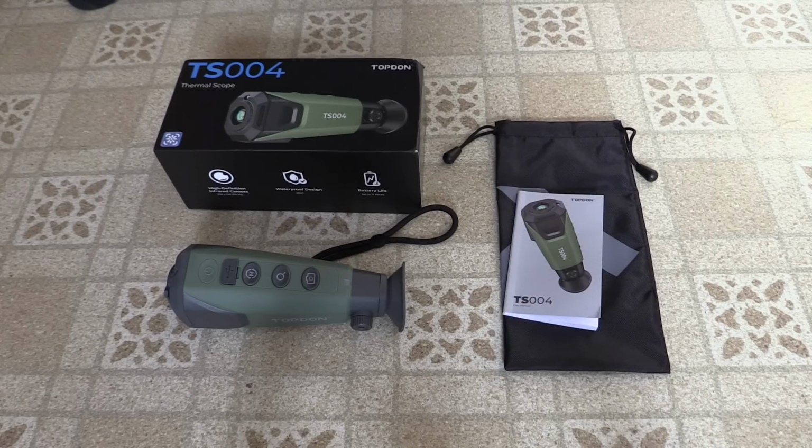The long-range feature is great. In addition to spotting wildlife, this would be great for search and rescue. This would be great for use on a boat or another vehicle. I didn't really test out the IP67 waterproofing, but I do like the build quality on this, and it seems like everything is well manufactured. Everything should hold up to some heavy use. I've tried some other thermal cameras that seemed pretty flimsy and felt like they might break if you handled them too roughly or if you took them outside. Not so with this thermal monocular. This is designed for outdoor use.